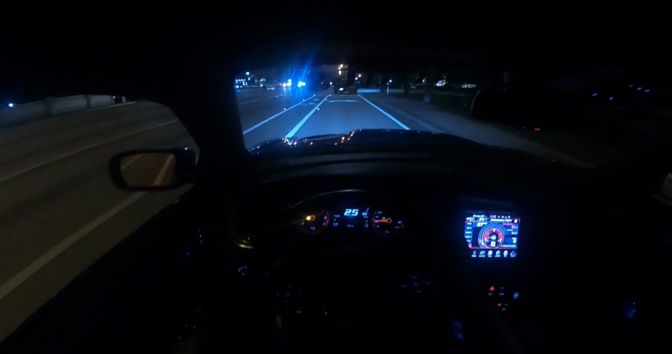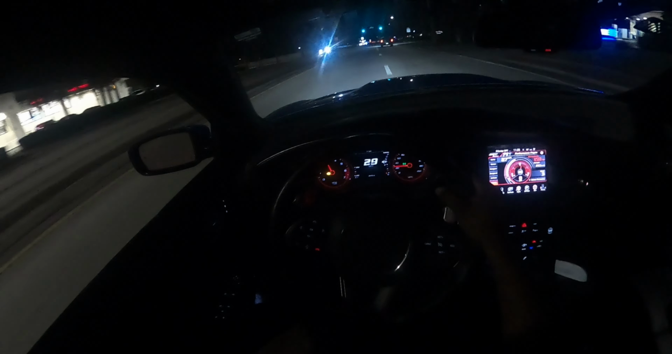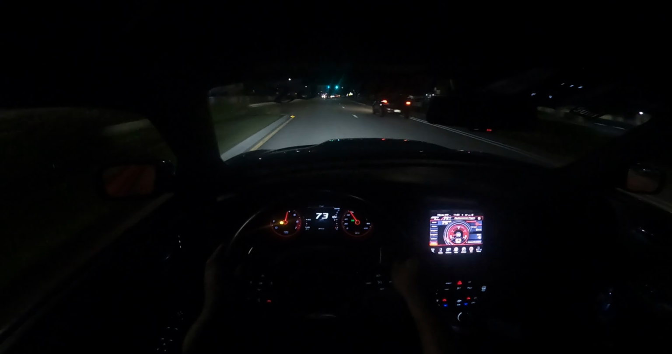Ain't gonna lie, anytime I floor this car in cool weather, it's so freaking fast, man. Low-key scares me. Not even scare me, but it shocks me every single time. I'm not scared of it, I respect the power, but it shocks me every single time. I'm not even sure if that was full power. Look right here. This car is fast, man.